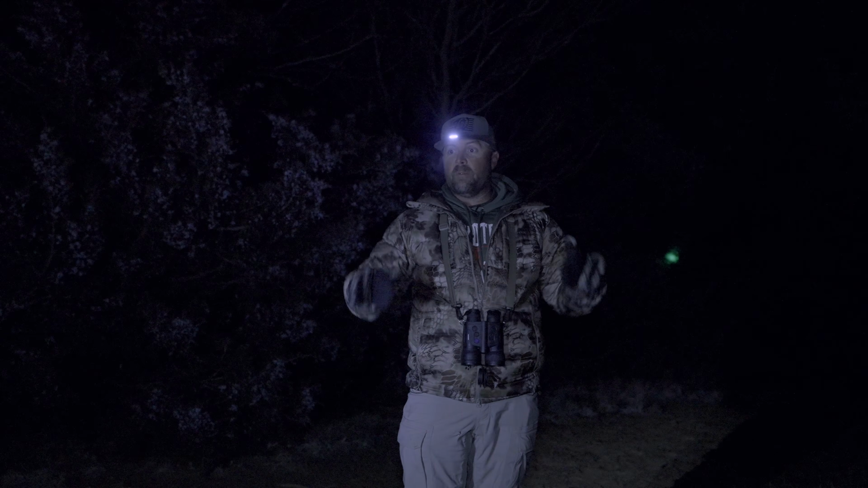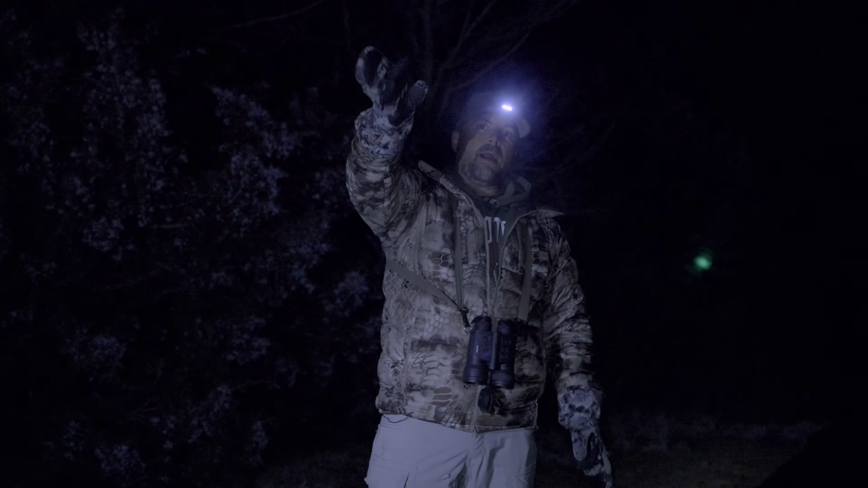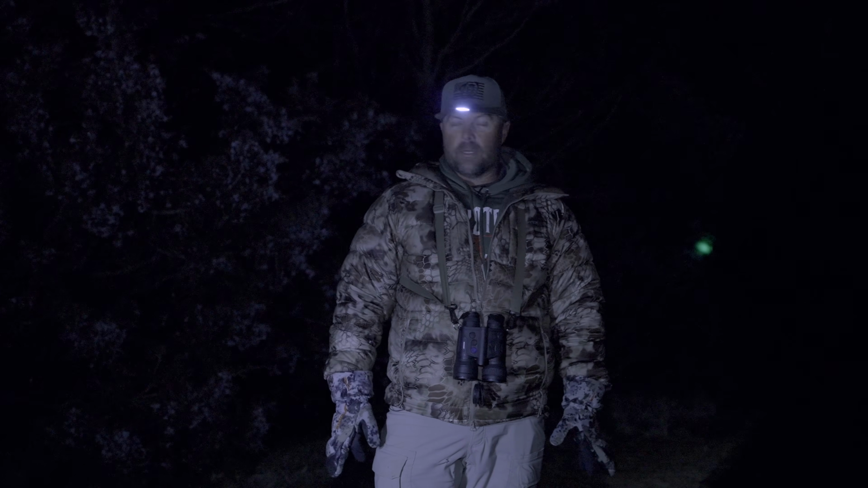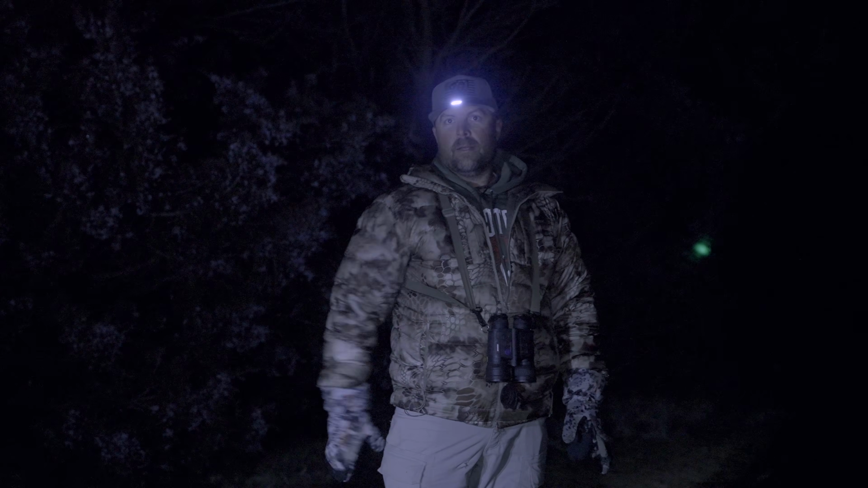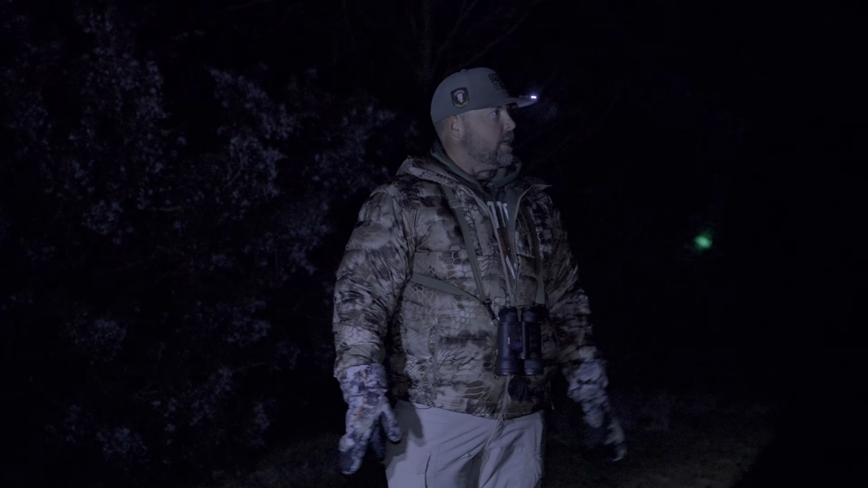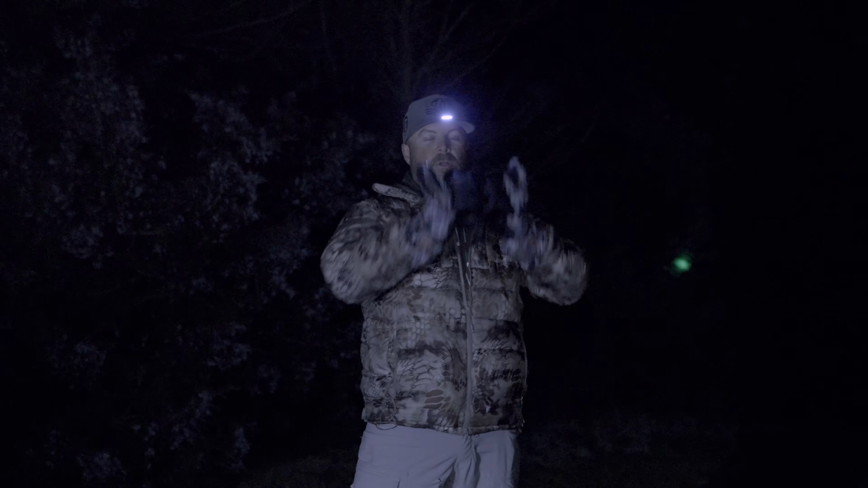I use it too to retrieve them. In tall grass, I can lock my laser in place. When I walk out there 150, 200 yards to pick up a coyote, all I have to do is follow the laser, because it's super easy. If you've done this, you get out here in the middle of the night and you're walking around and you're all disorientated, you don't know how far you've been, and it's hard to see coyotes sometimes if the grass is tall, if you're scanning with your thermal.